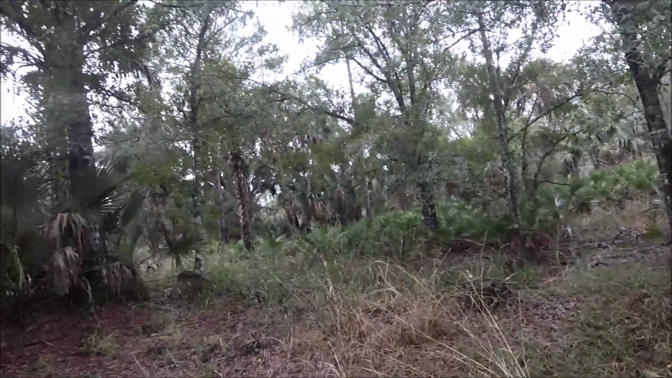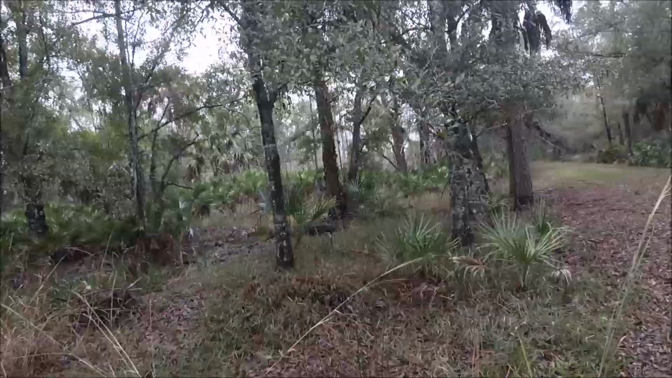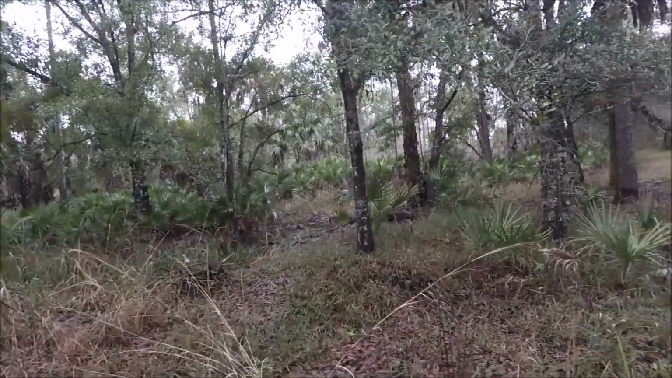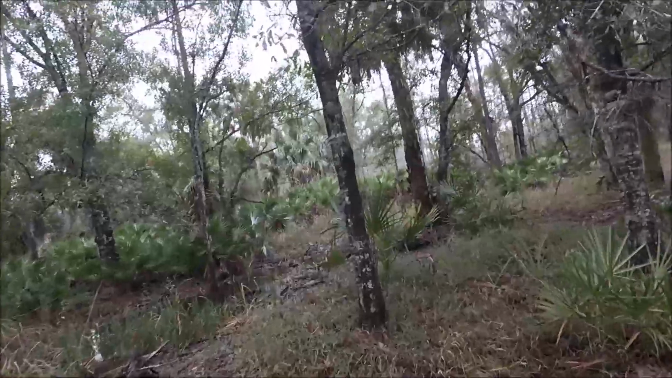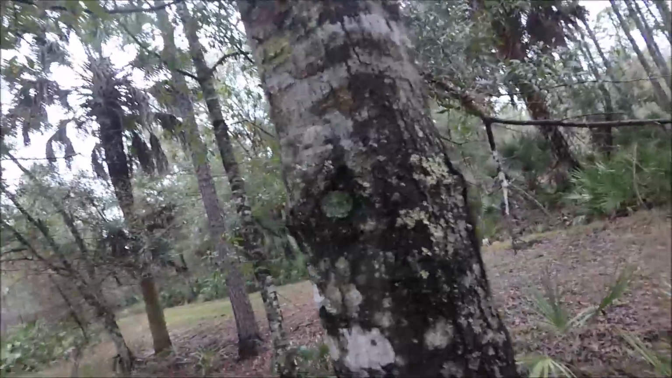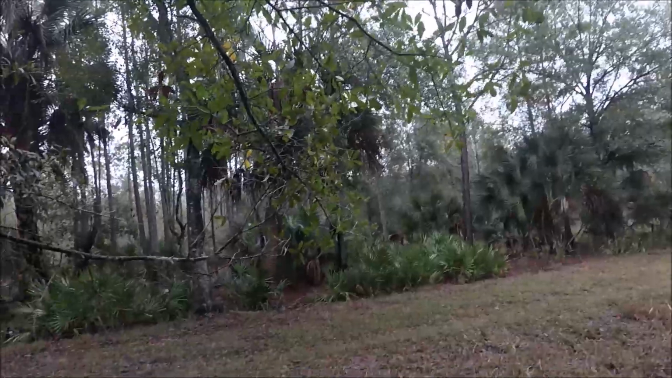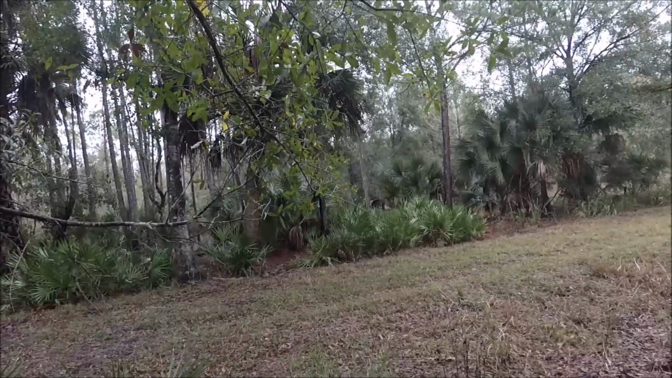I think I'm going to go ahead and set the cam up right on this tree right here. And we'll test it, see how the angle looks and if it's good. The other thing I'm going to do is put the camera up higher so it's more out of the view from the animals. I might have to trim this branch up a little bit right up in here, but sounds like a good plan as any.